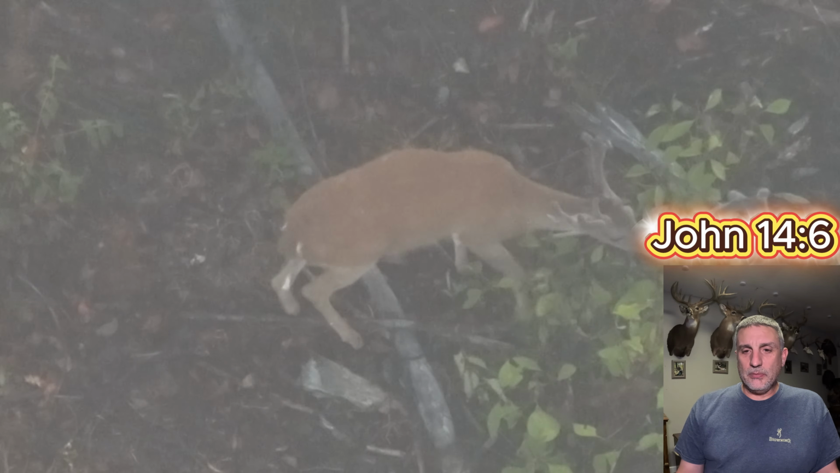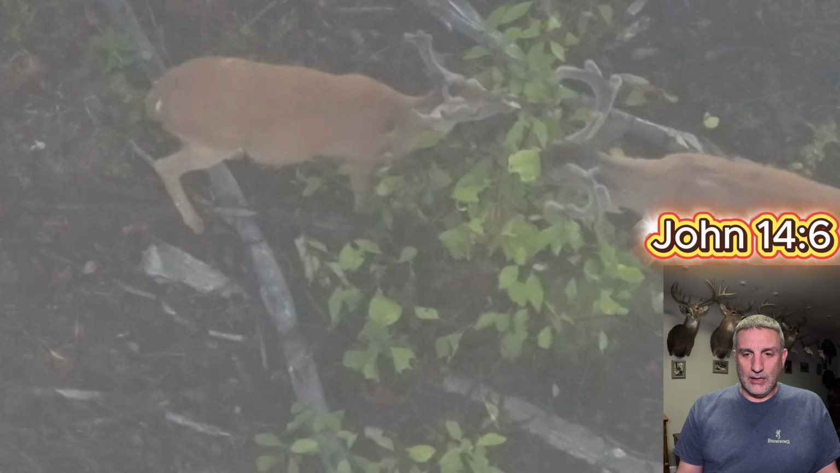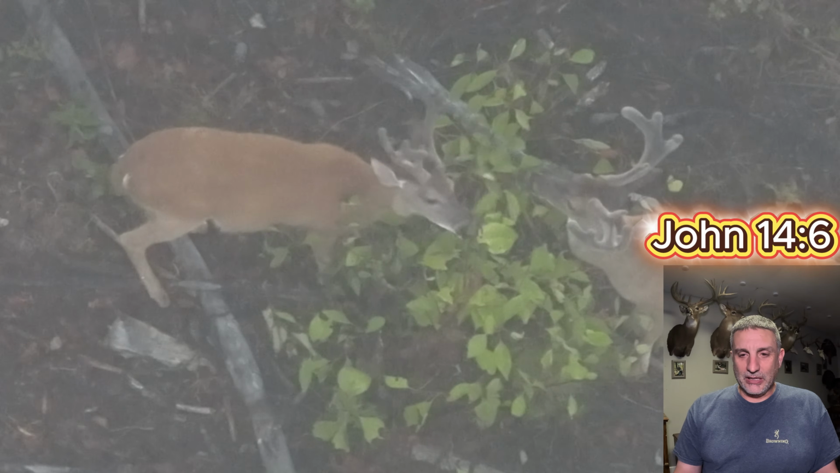And here's a good example. You see that smaller deer, I think he's a 2 or 3-year-old, next to what I've termed as Big Daddy right there. And it's an obvious difference in size of these two deer. And they're basically fighting over whatever these leaves are. It's kind of funny to watch.